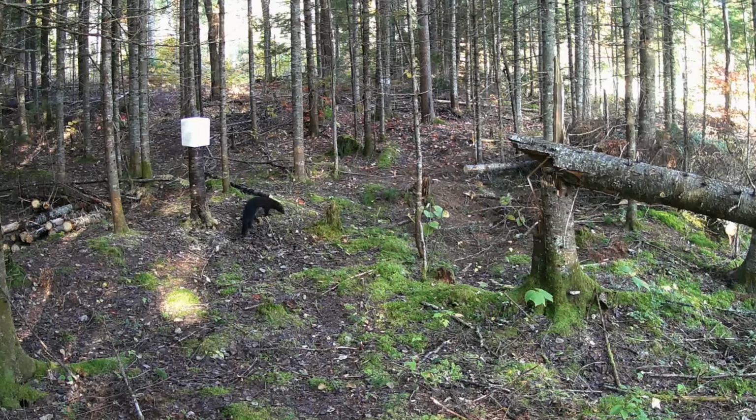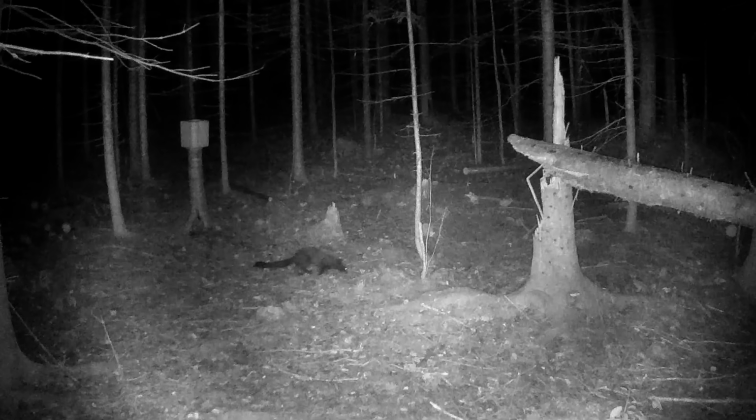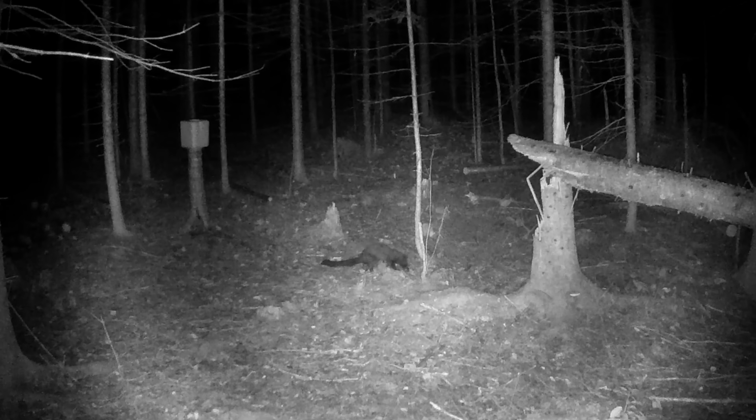This area is within eyeshot of the hide I'm building, so I'm really excited to start sitting in there and seeing if I can get my first proper footage of the fishers. I also have all the materials for the fisher den boxes, so during the fall I'll be building and setting those up to monitor during the winter.